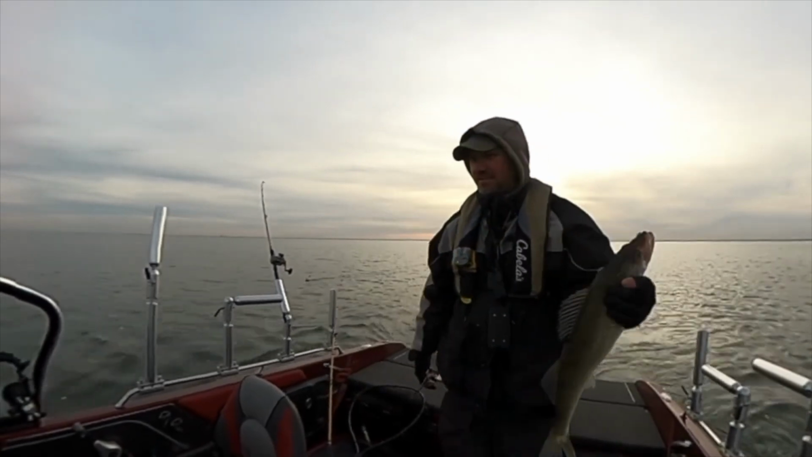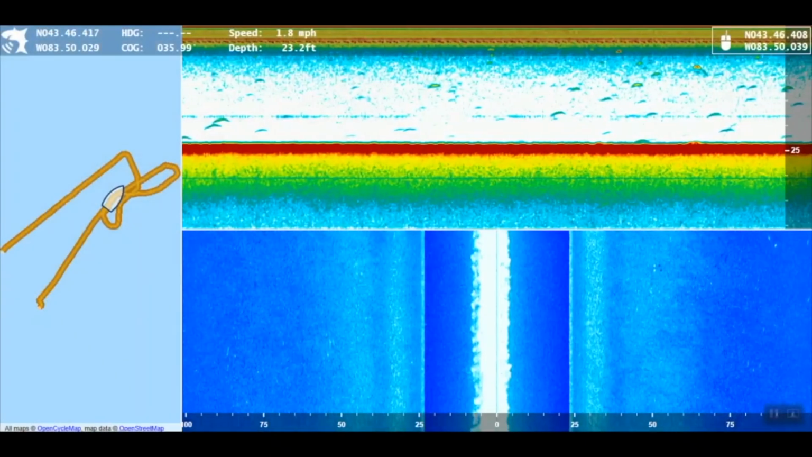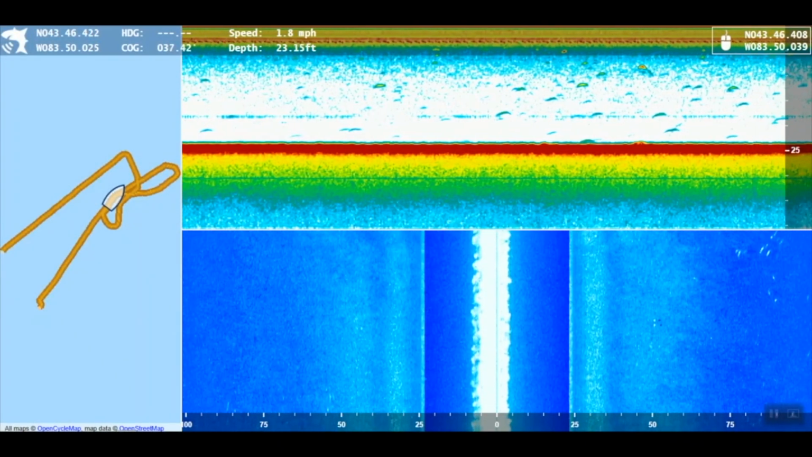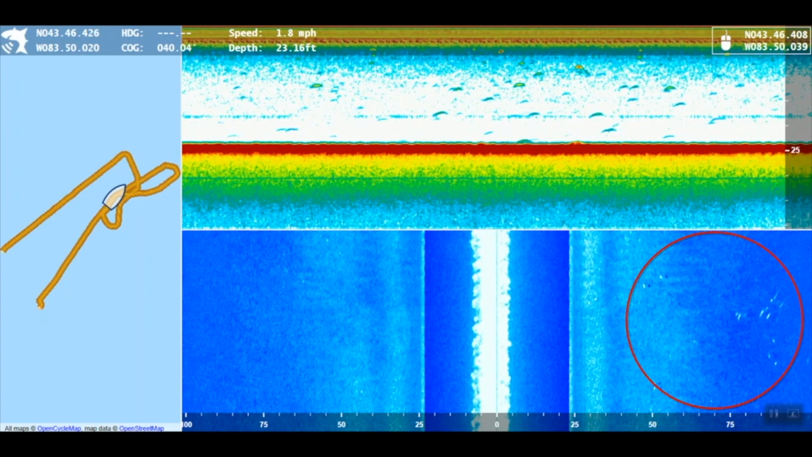Just textbook, guys. I could see them on the right hand side, nice little pods. So just before I caught that fish, this is what my side imaging looked like, and you can clearly see the fish on the right. But I also want you to notice that I didn't see anything on my 2D. Like this, if you look at the top part of the screen and just the sonar, it doesn't look that good. Like if I didn't have my side imaging, I wouldn't really want to fish here.